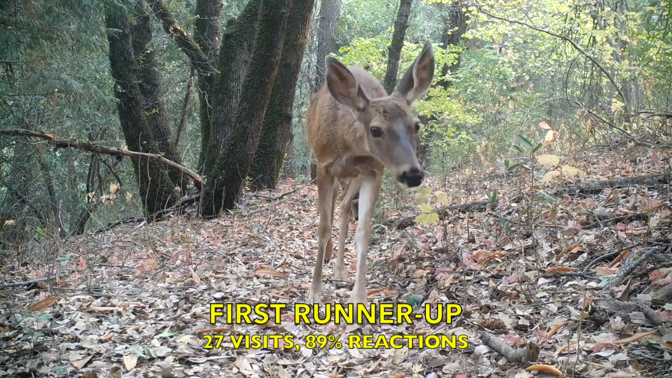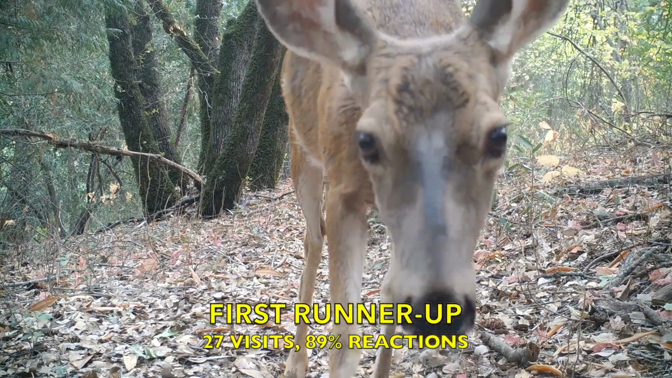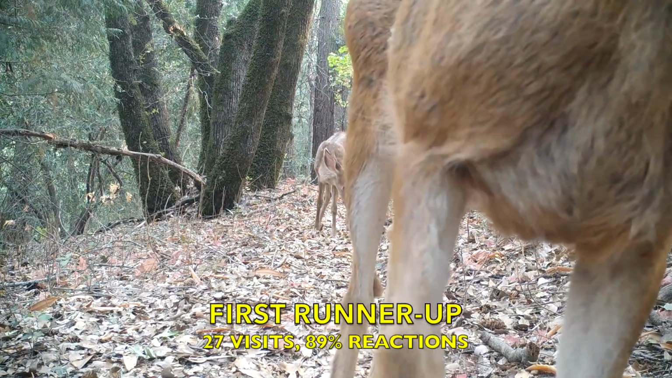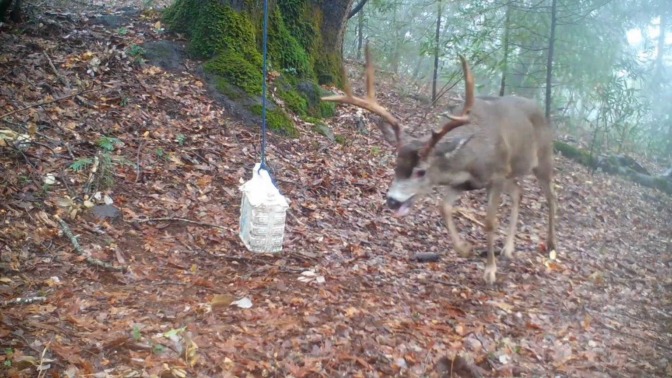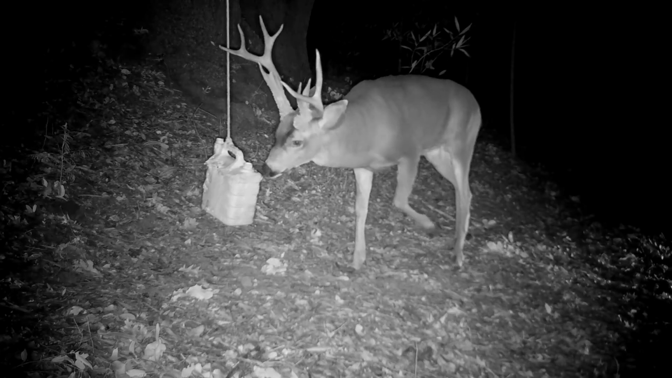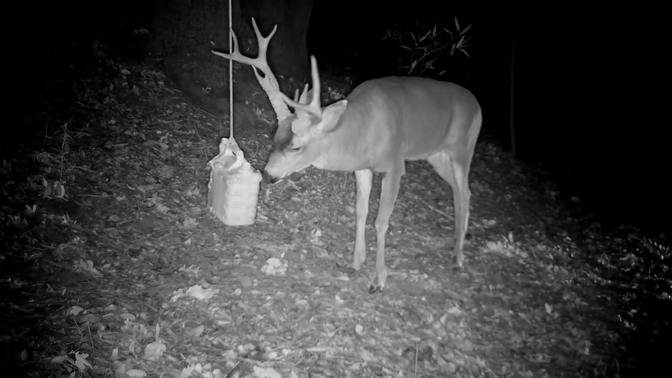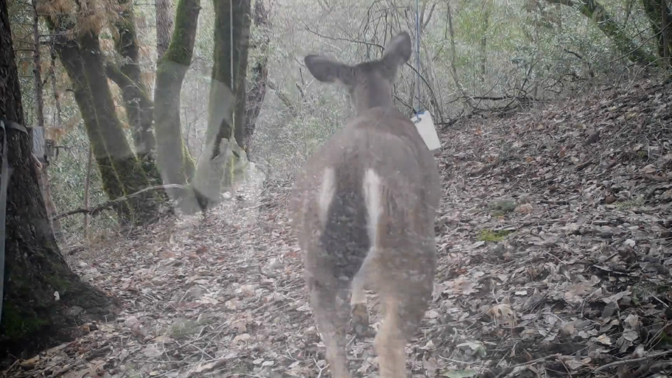The black-tailed deer was the 1st runner-up. It made 27 visits, and it reacted to the jug 89% of the time. This rutting buck was thinking, where are the does? But this one-eyed buck, perhaps a little weary, stopped for a sniff. By this time, the jug smelled of bobcat and fox urine, bear grease, and saliva.